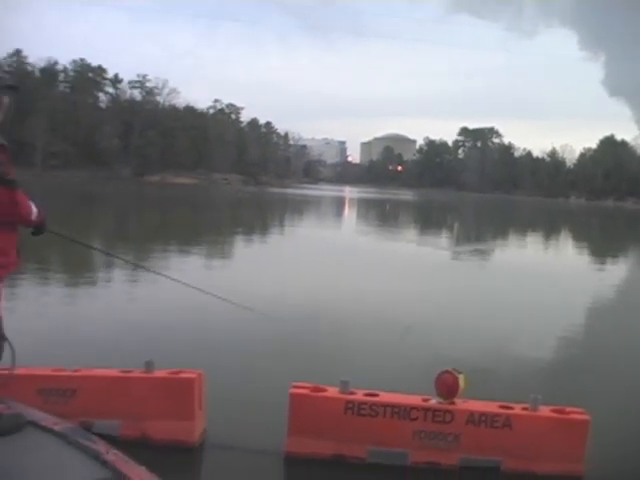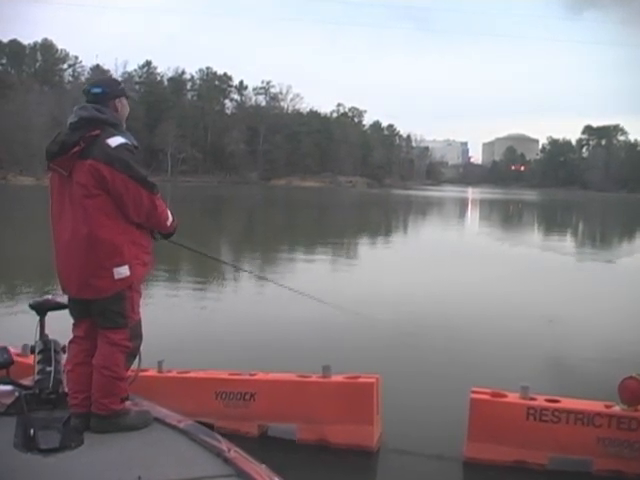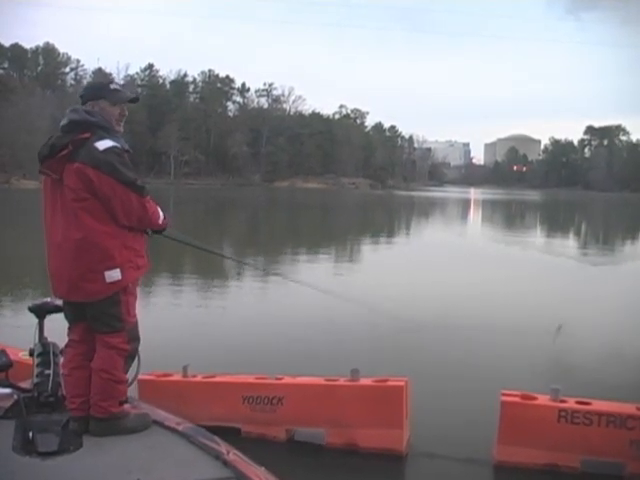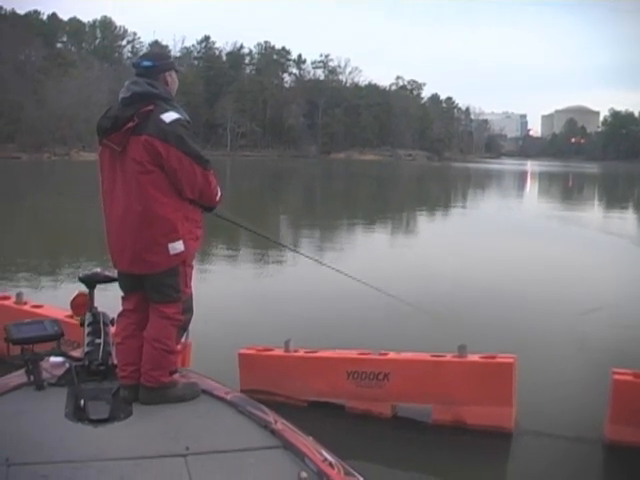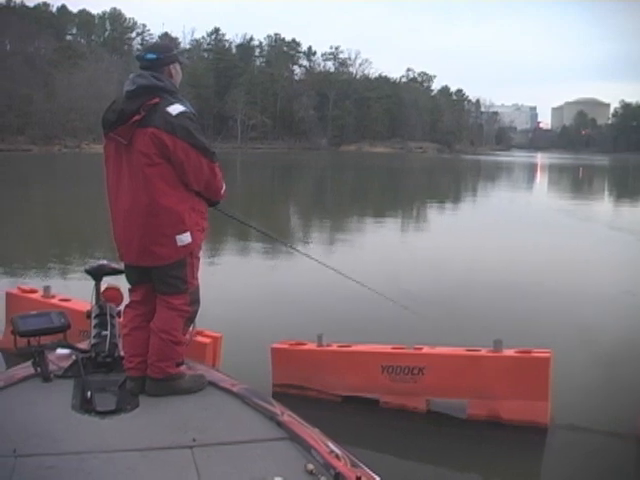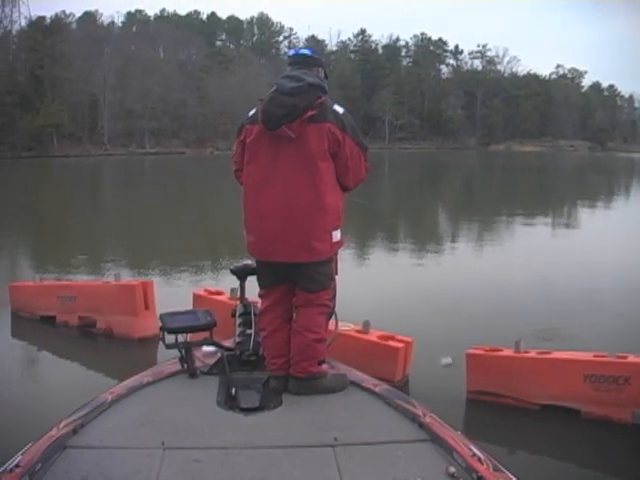Still fun though. Okay, I mean, to catch them on top water in January, it's hell. Catching fish on top water in the middle of January, I'm not complaining about the size. It's still fun to me. I don't care.